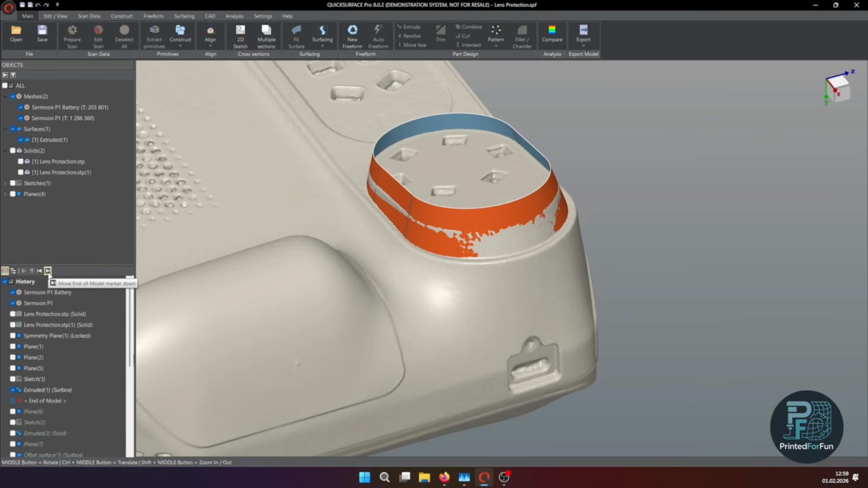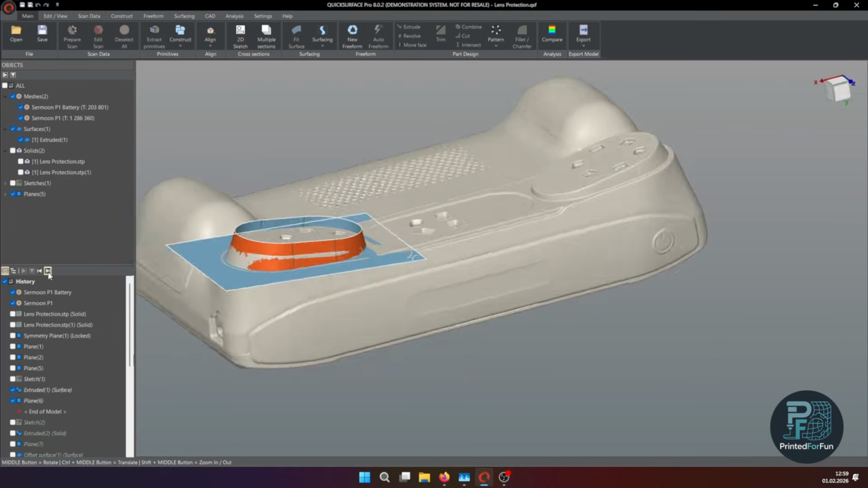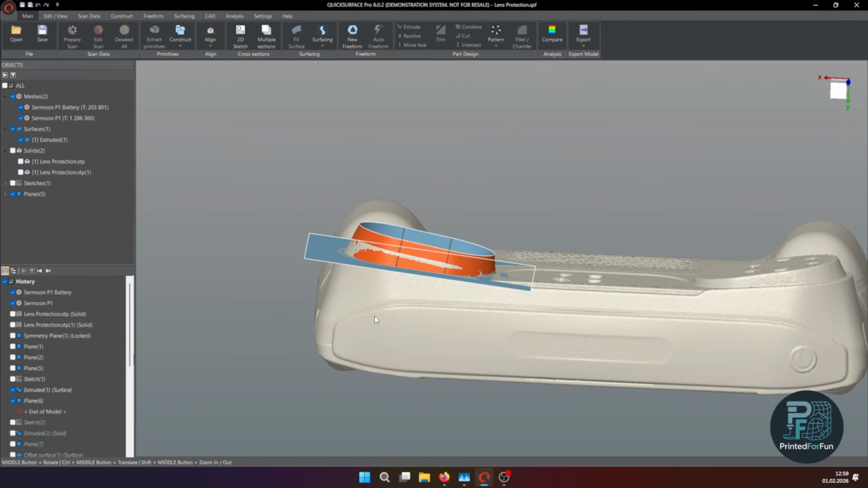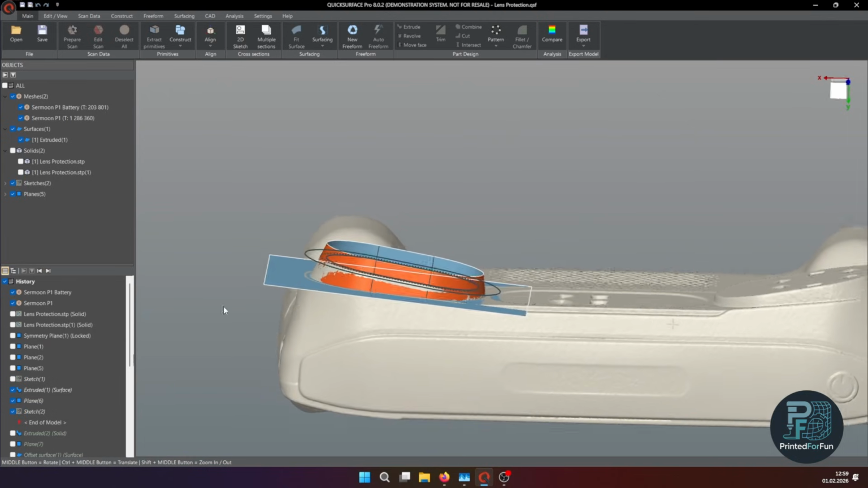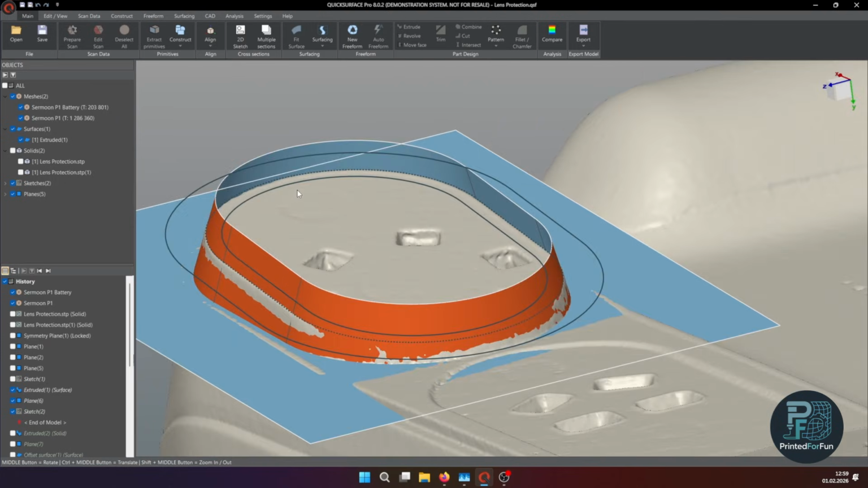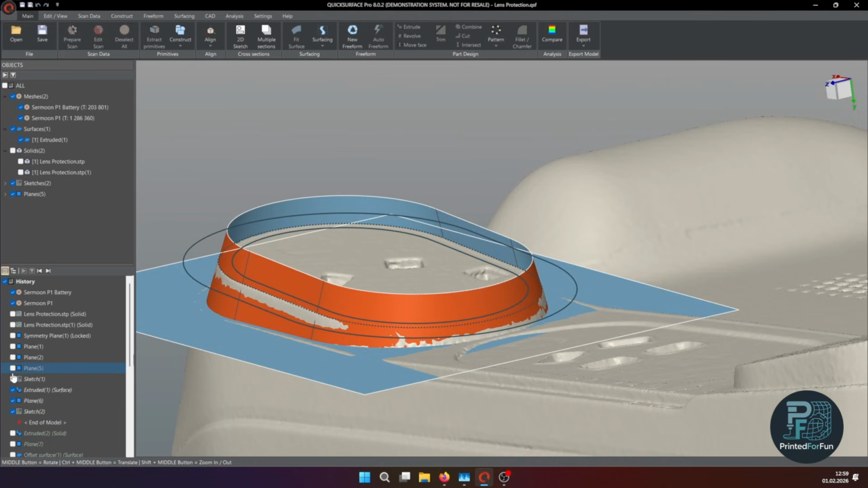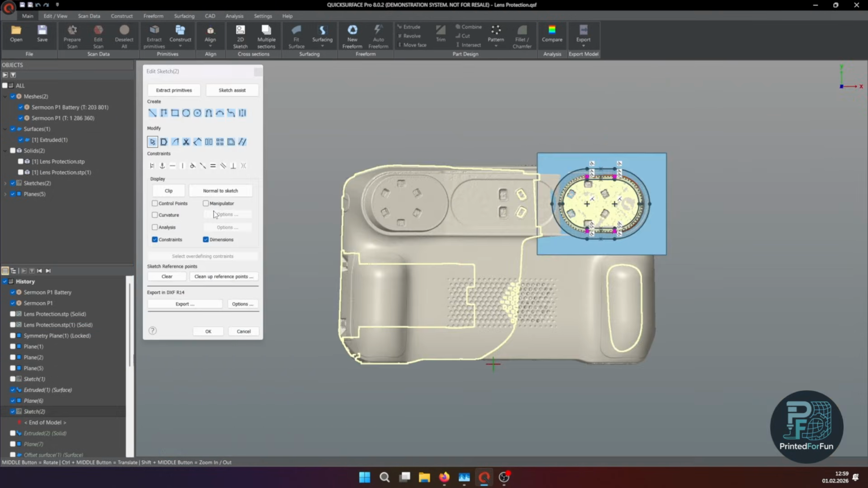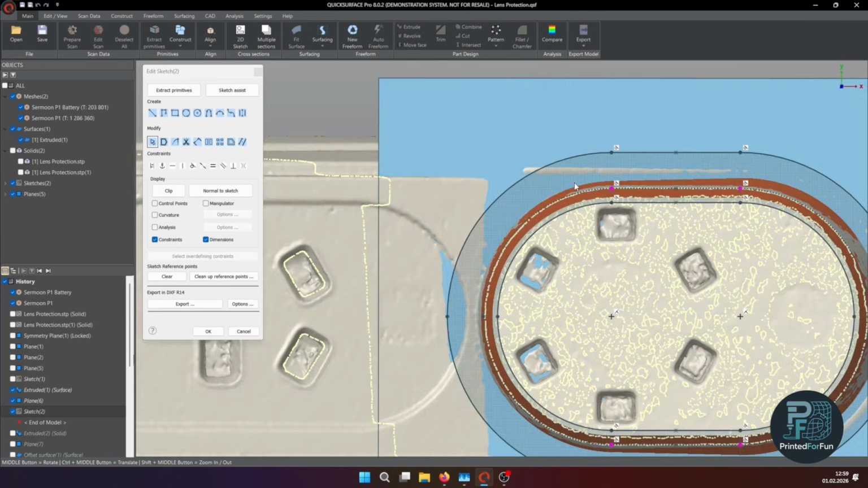Now we construct the cutting plane. The first cutting plane to limit the bottom side of the part is this one. And then we have a sketch on the top side. Here on the top, based on the original plane, I place it on the top. And this will be the rim around the lenses.